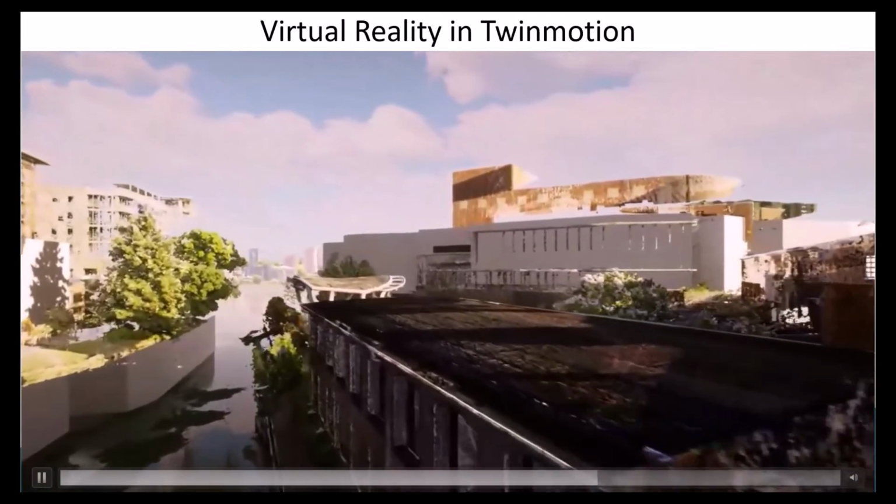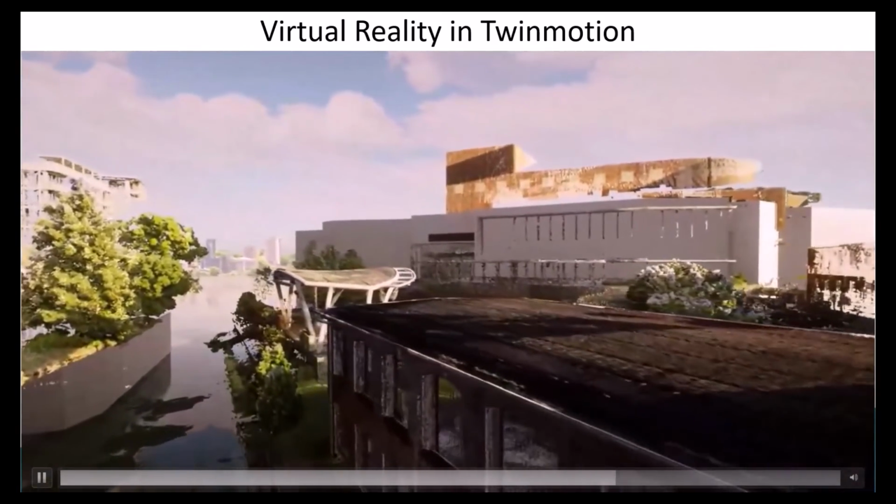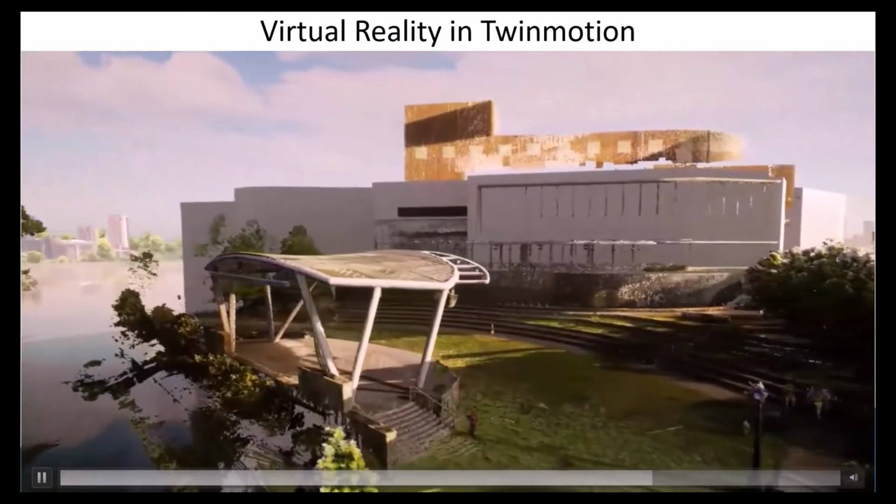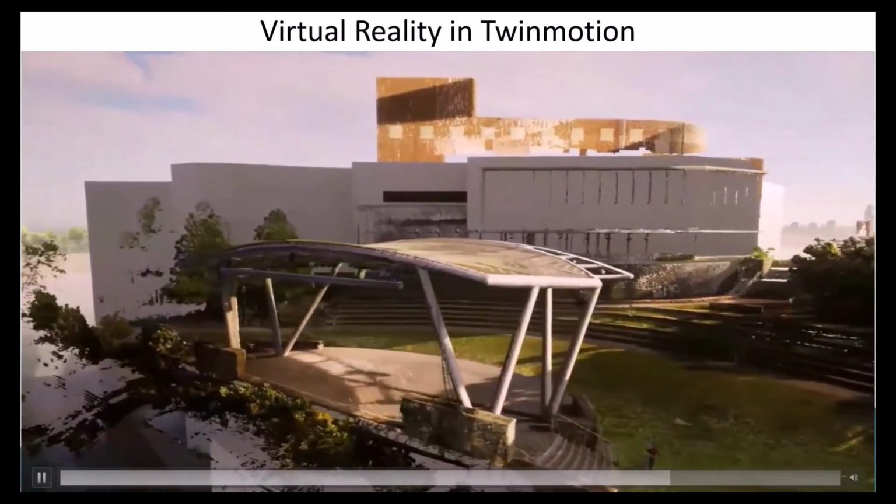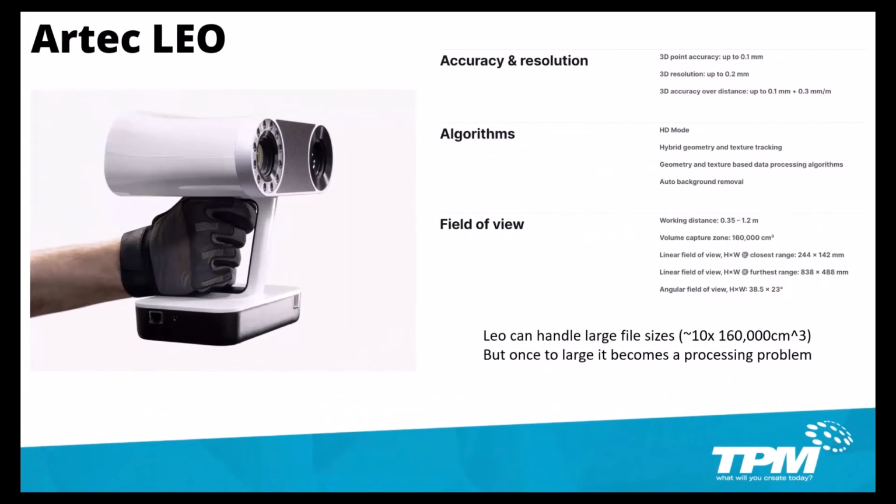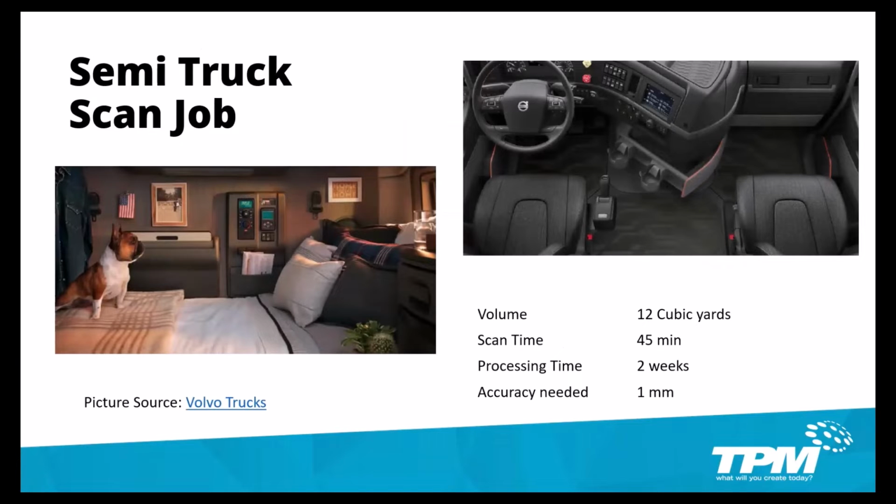Good afternoon, everyone. Today, we're going to go over how to work with large scans. I'm going to show you a couple different demonstrations of some jobs that we've recently done utilizing the Artec Leo. The Leo can handle large file sizes, but once it becomes too large, it becomes a processing problem, and we end up spending a ton of time with these manufacturing scan projects. This semi-truck job is a perfect example of that.